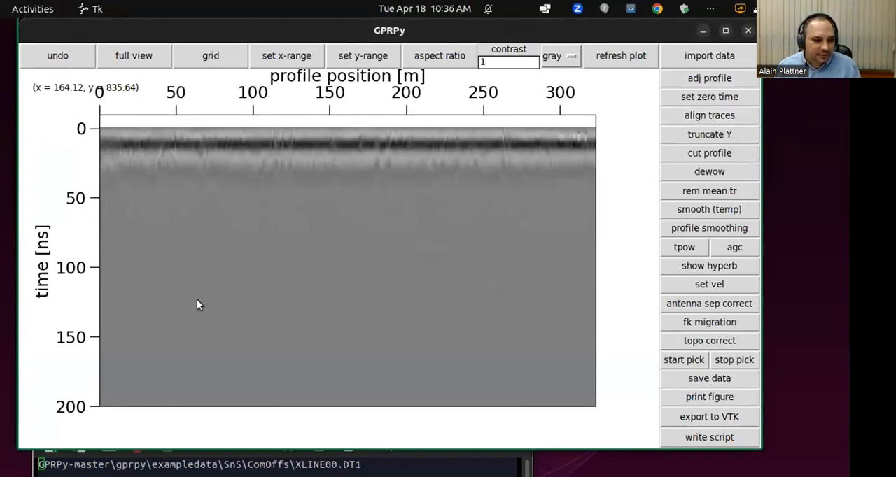Undo that traces. Okay. Someone just asked, please send me a link to download the data. If you have GPRPy downloaded or installed, then you have the data already. It's in the GPRPy folder, example data, census and software, common offset, and then xline 00.1. Okay.